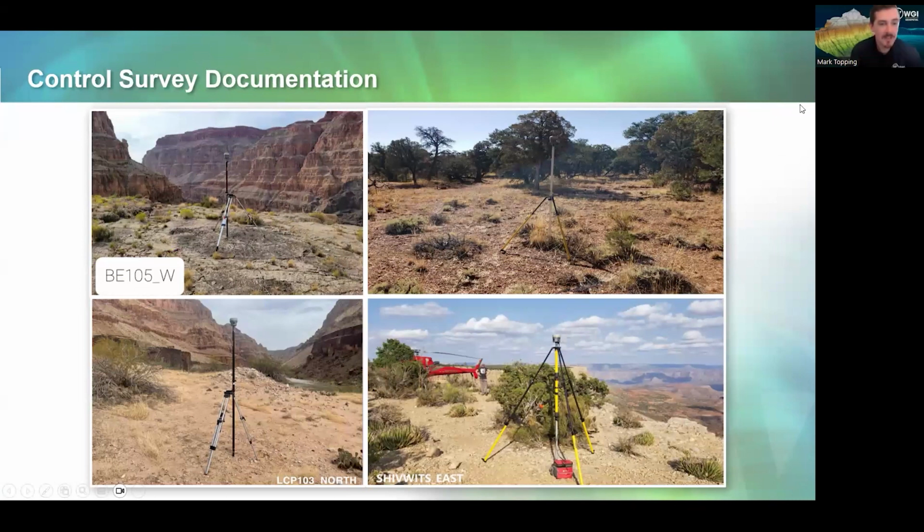Our land survey also requires physical documentation, and I'd like to share this with you because I used to be a field guy myself, and these pictures make me miss the field work. In this case, we're seeing some of the static and RTK survey collection activities, both for our assessment and our control survey.